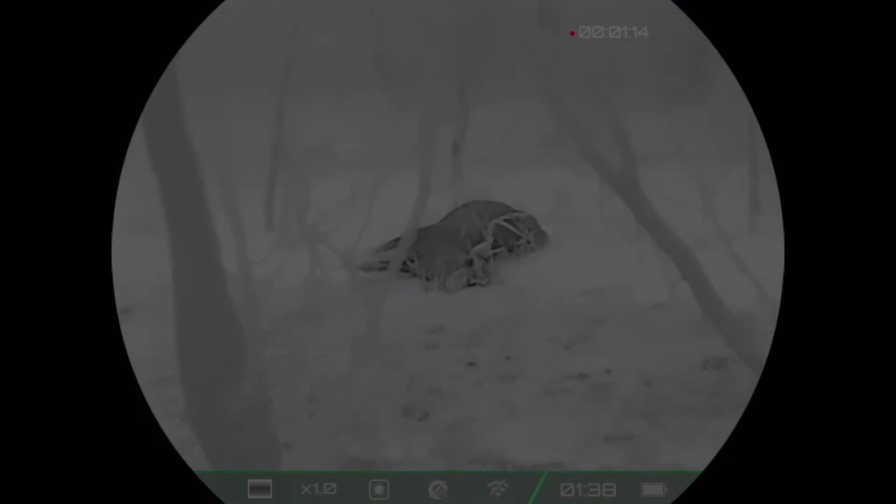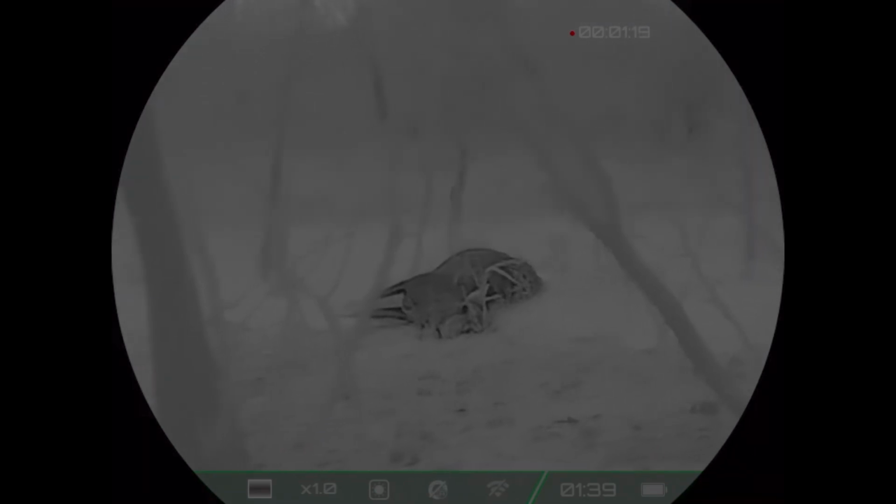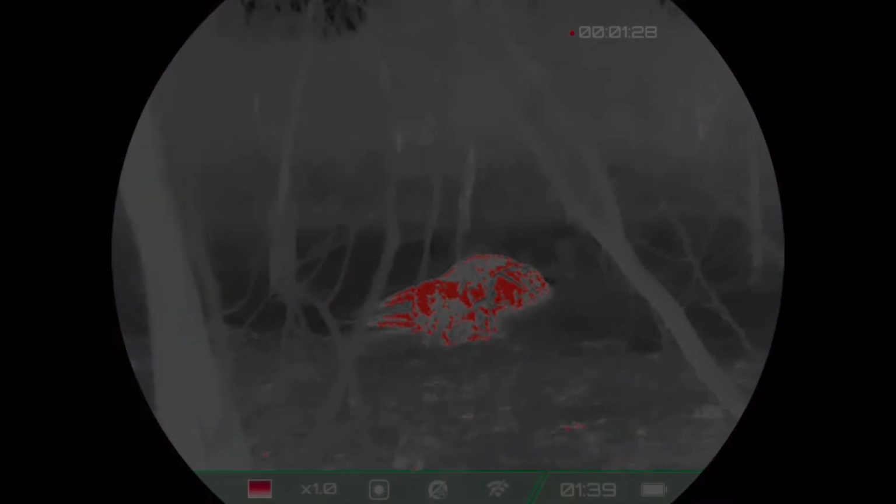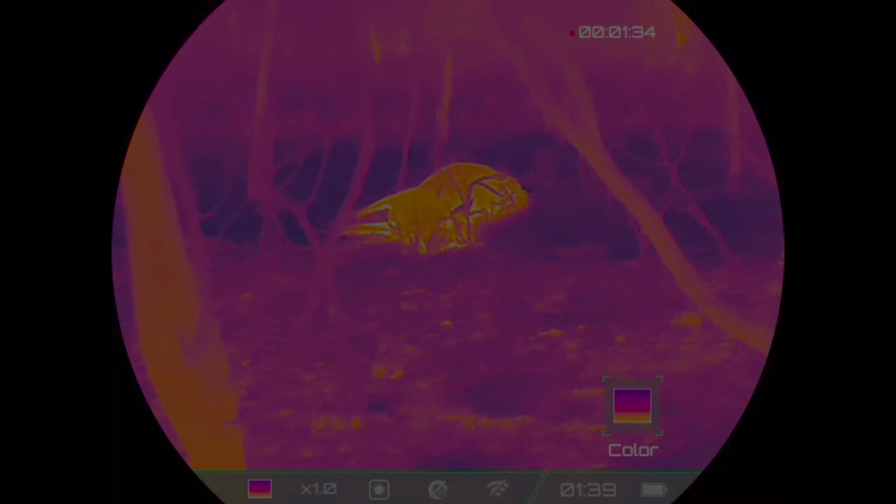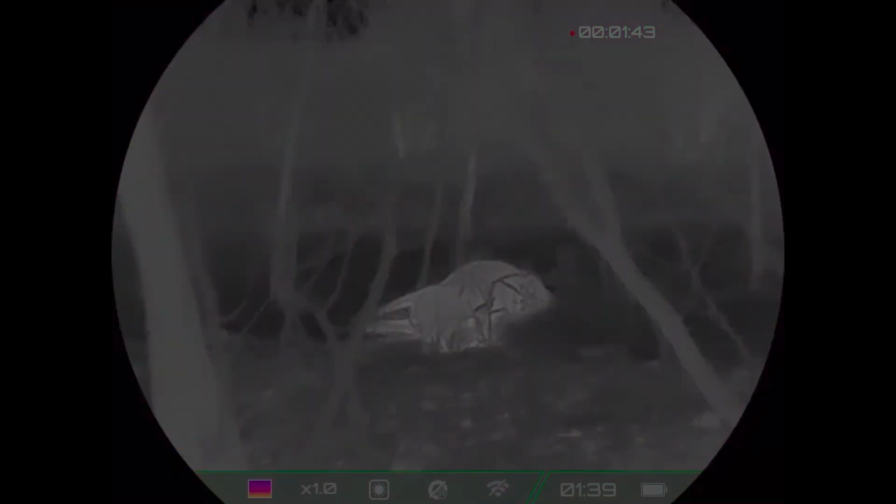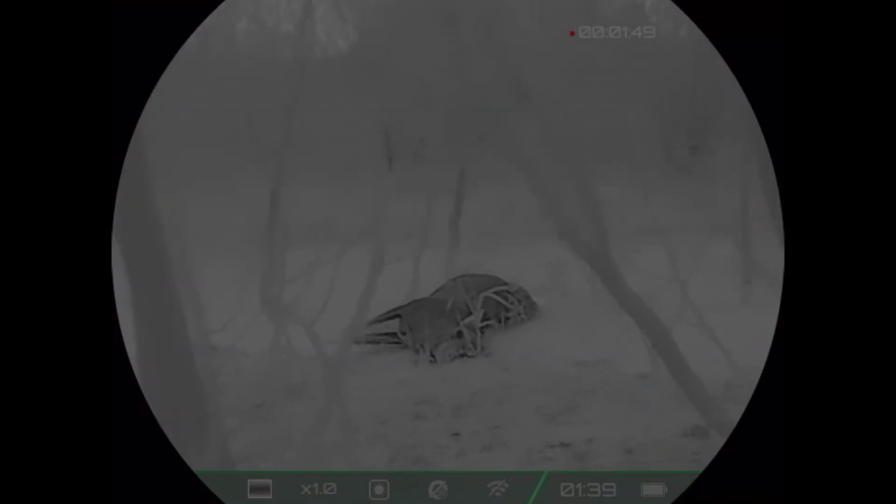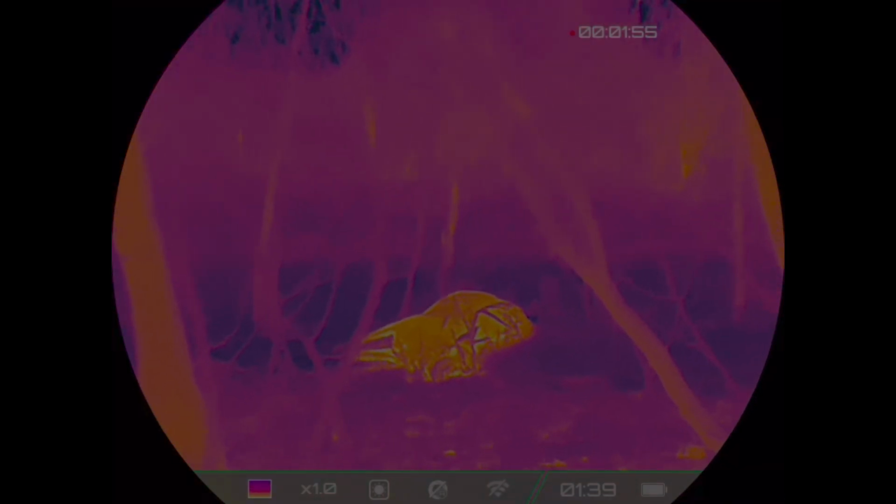Now what I'm going to do is, again, this is 2.5 hours later. I'm going to change the setting so that you guys can see. I can clearly see the deer here. But that way you could see it in different colors. So we're going red, still producing plenty of heat. I put it in that hot pink, hot orange color. Clearly see it. The hot white. And my favorite, the hot black. Perfect.